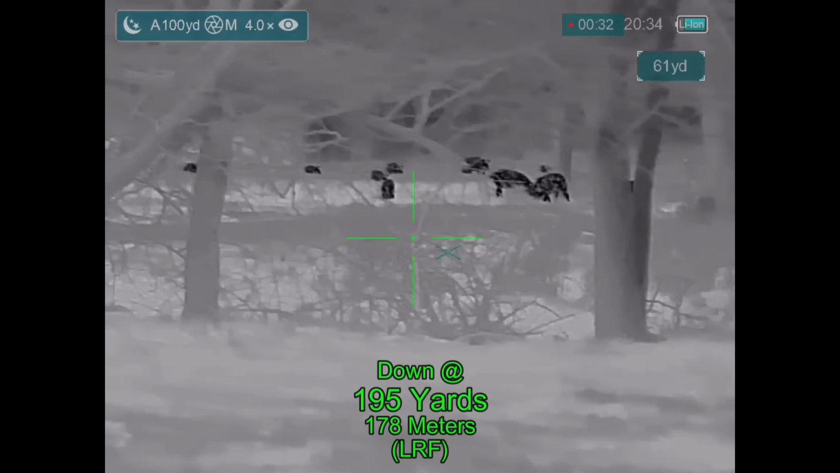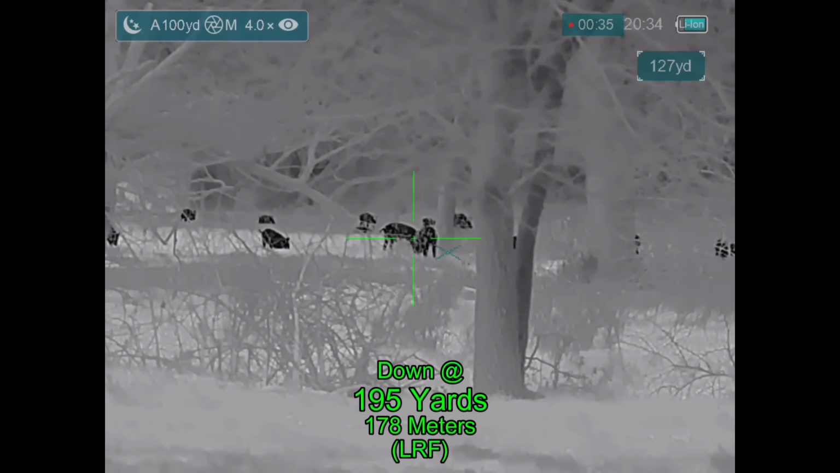Looks like part of the sounder in the back is moving out, so that's not a good sign.